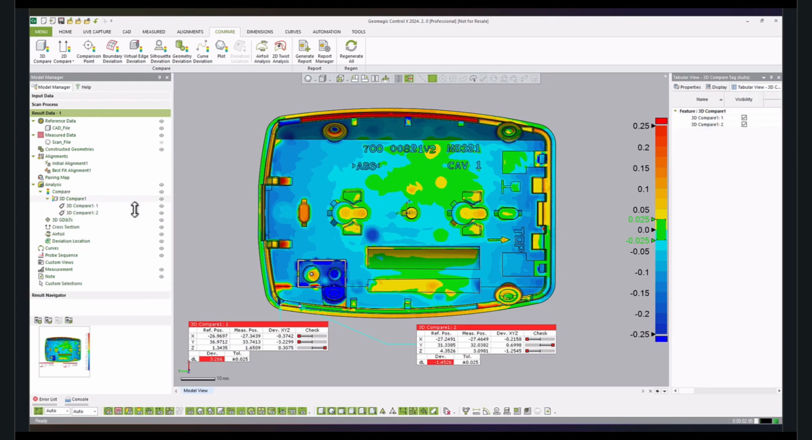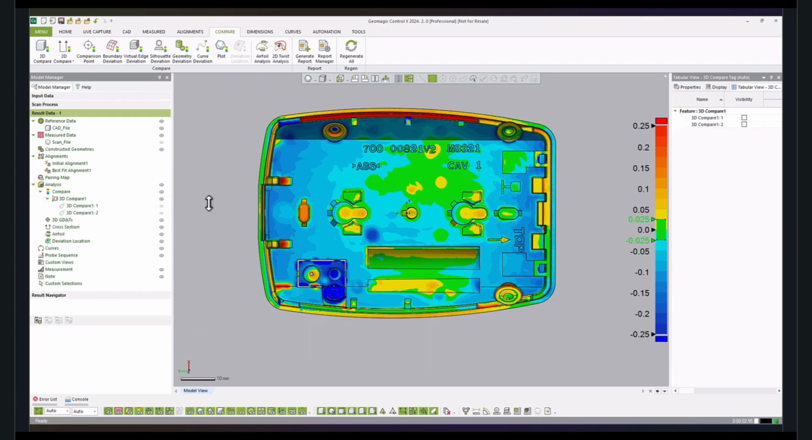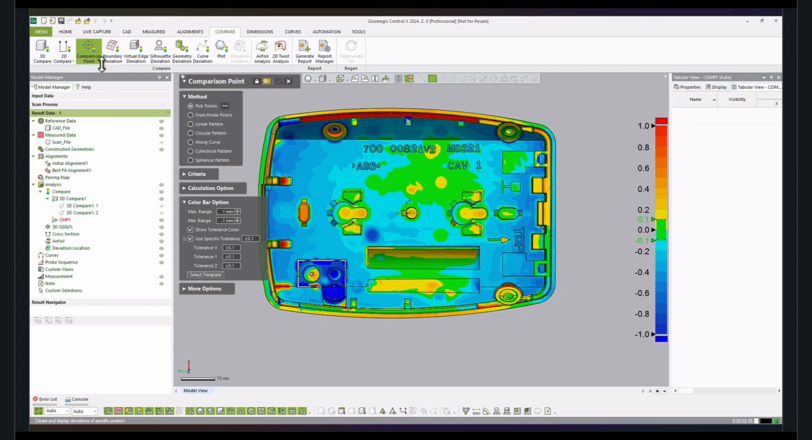And once I have added my 3D comparison results, we can proceed forward. We have the comparison points capability by which we can pick the points in these colored zones and add them as labels to the screens. We have a variety of picking methods. So here I'm going to match my color scales to be the same as the values in the 3D compare that we had performed earlier. And I can pick points freely within the scan data now.